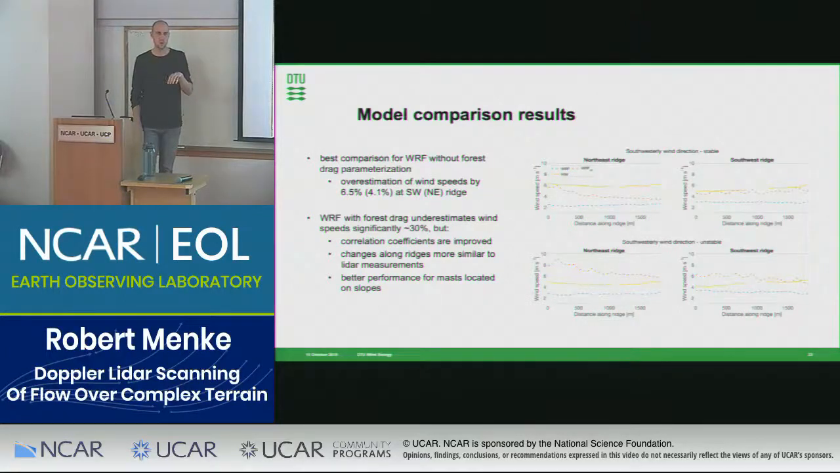He used a tree height in the forested areas that was basically twice the tree height of the real trees. So it probably was slowing down the flow too much, but still we saw a positive effect. So I think he's aiming now to run the simulation again with a more realistic forest height.